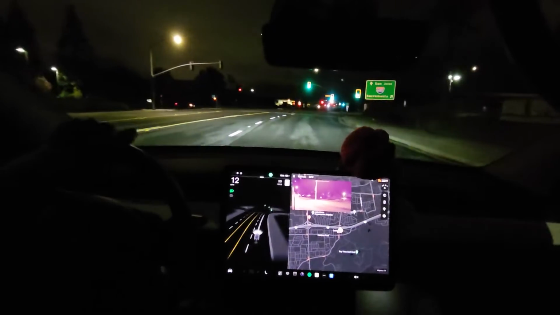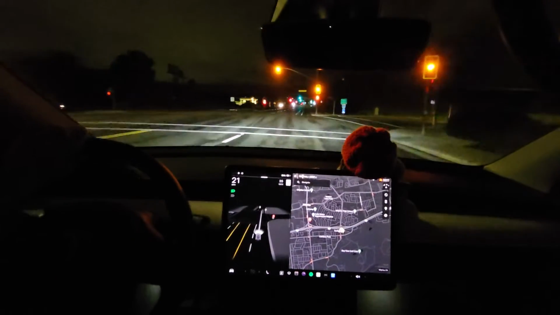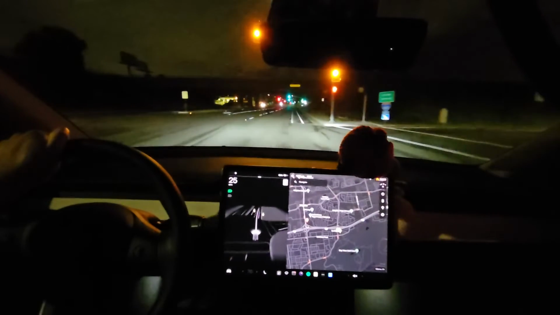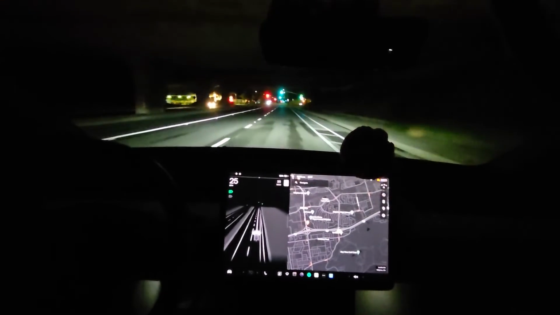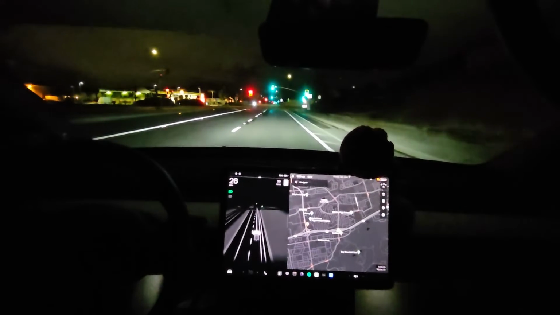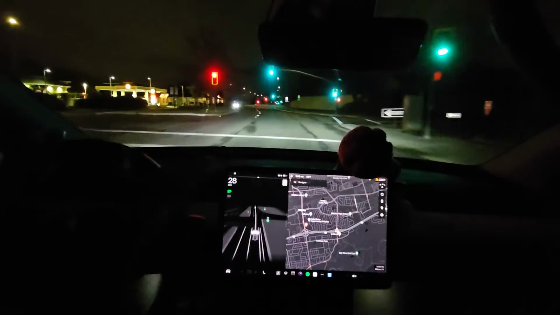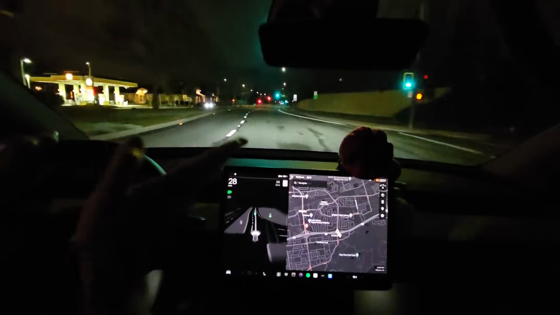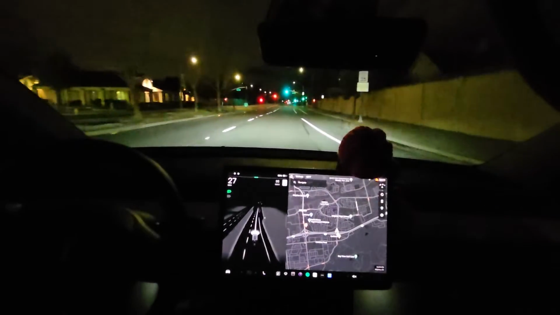This one has a somewhat big median barrier sticking up, so maybe that's what's messing it up. But yeah, I would say it can't really handle U-turns. If I push the accelerator pedal after it swings out a little, then it will actually completely U-turn, but it's not very confident with it.